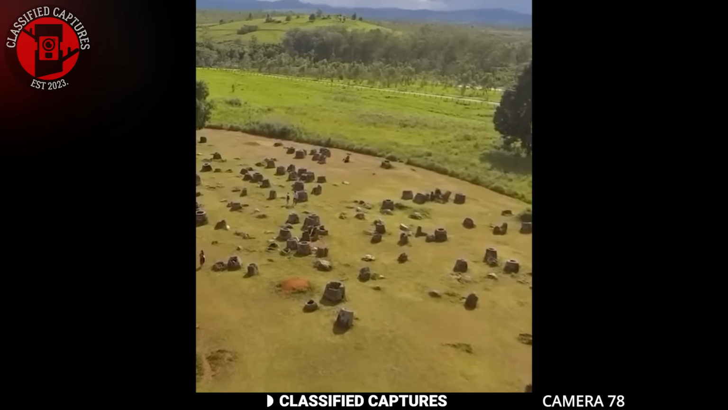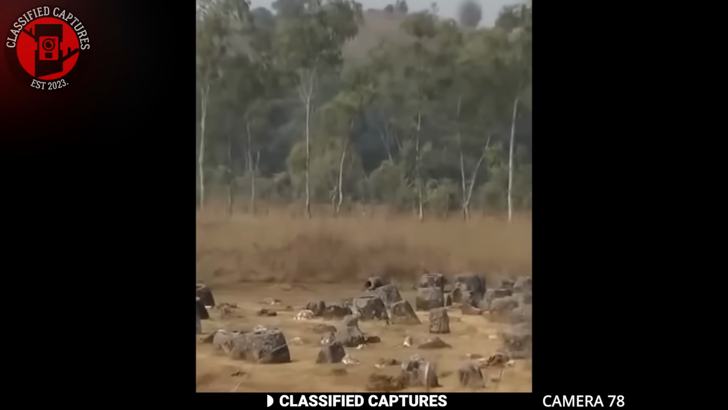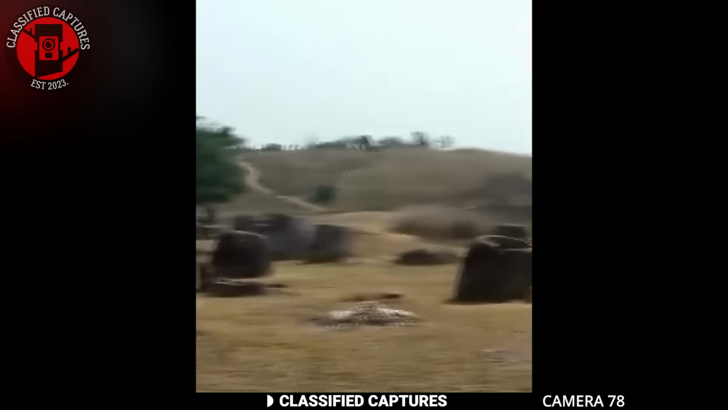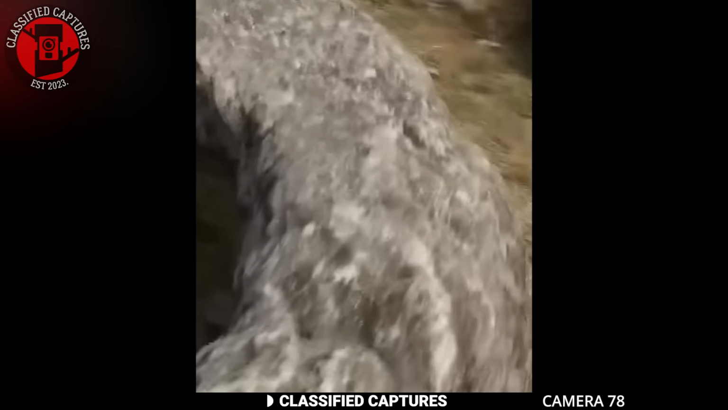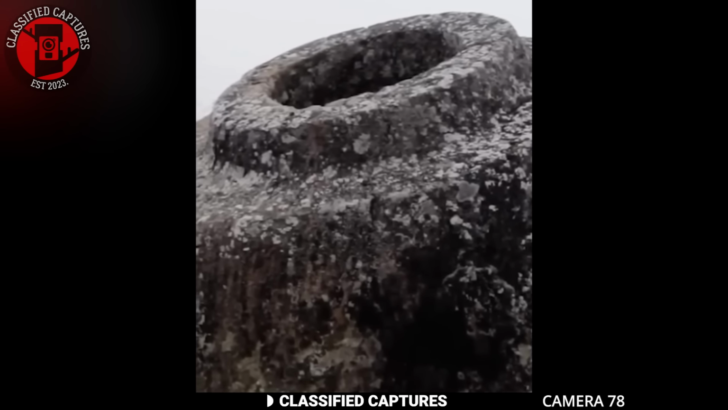Have you heard of the Plain of Jars? This mysterious site is located in central Laos, specifically on the Xiangkhouang Plateau. Scattered across the landscape are massive stone jars, thousands of them ranging in size, some towering up to 10 feet tall and weighing several tons.